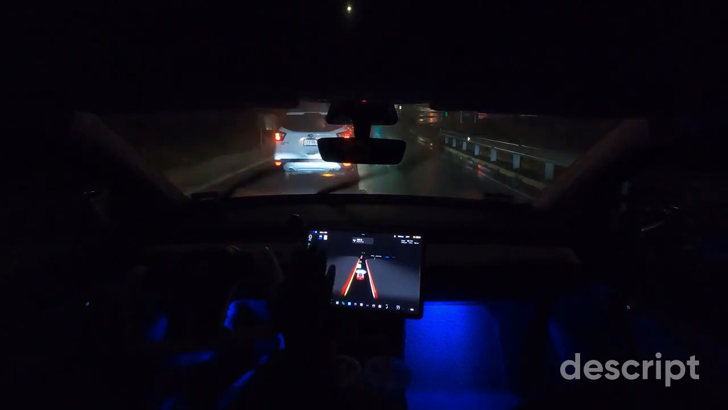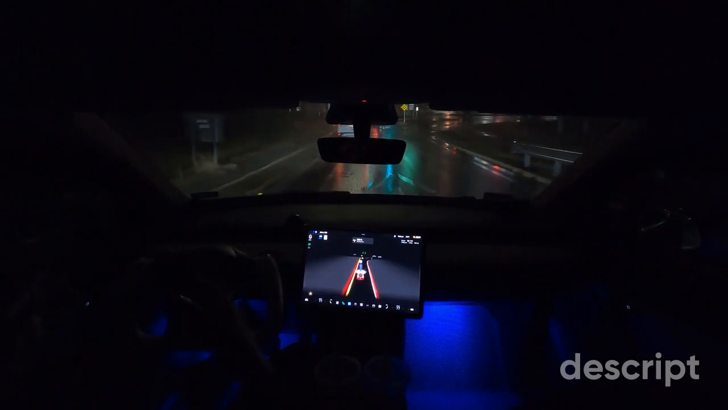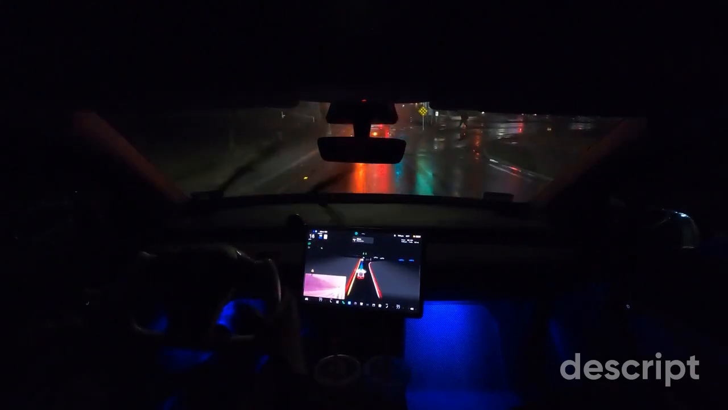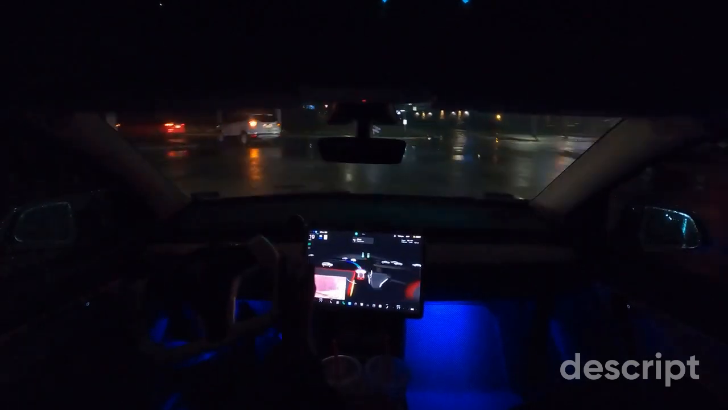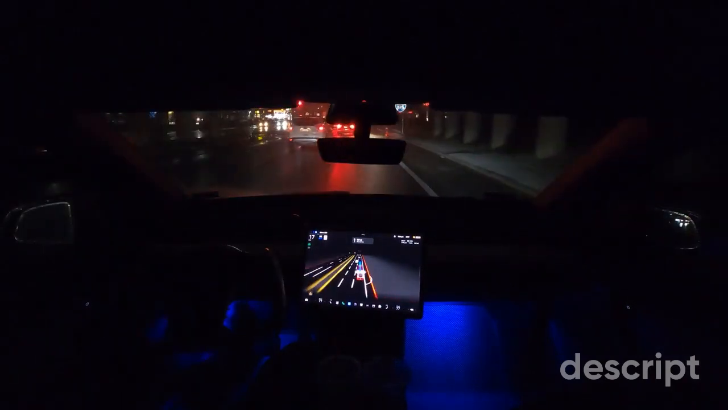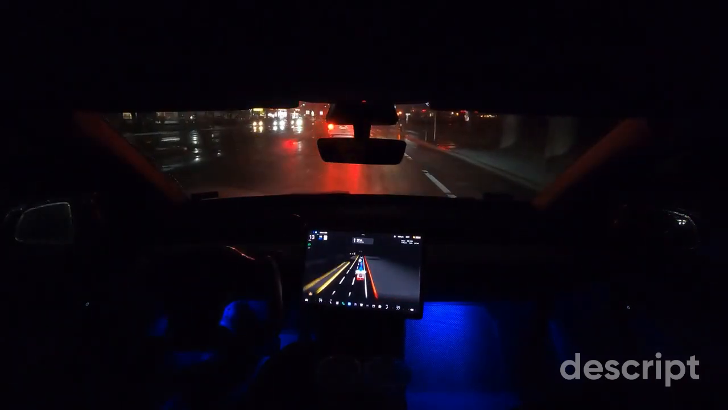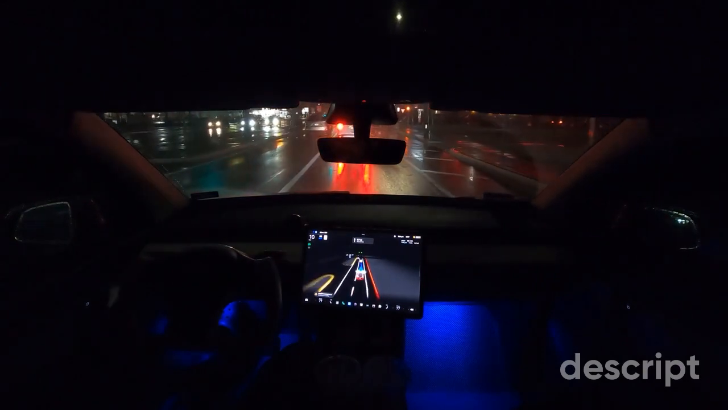Yeah, in this particular spot, the car should bias to the left because we're making a left turn. It usually struggles with that. I would like to see it speed up here. All right, I had to intervene a little bit and give it a little bit of gas. Visualization looks great. It's rendering those lane lines fantastically, if that's a word.